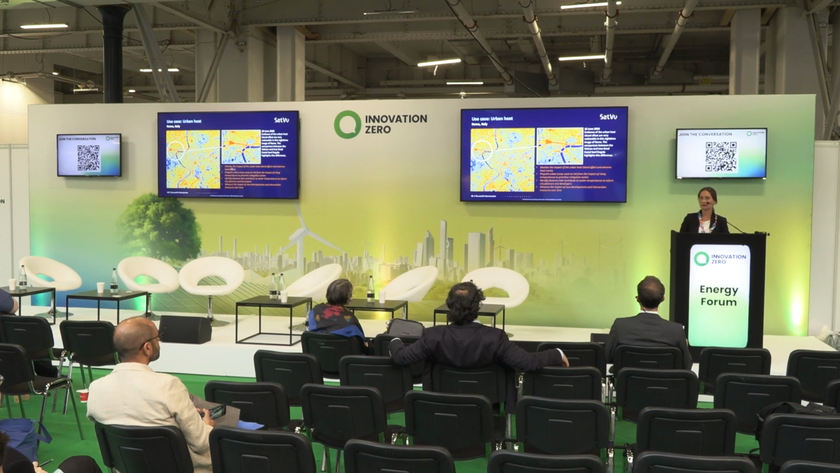One of the most frequently talked about use cases is around urban heat island effects. These are the events where the temperature in a certain area within a city is much higher than its surroundings. It happens because the radiance is trapped by the pavements. It gets trapped in narrow streets, and it's very difficult for it to disperse. It will have fatal effects.